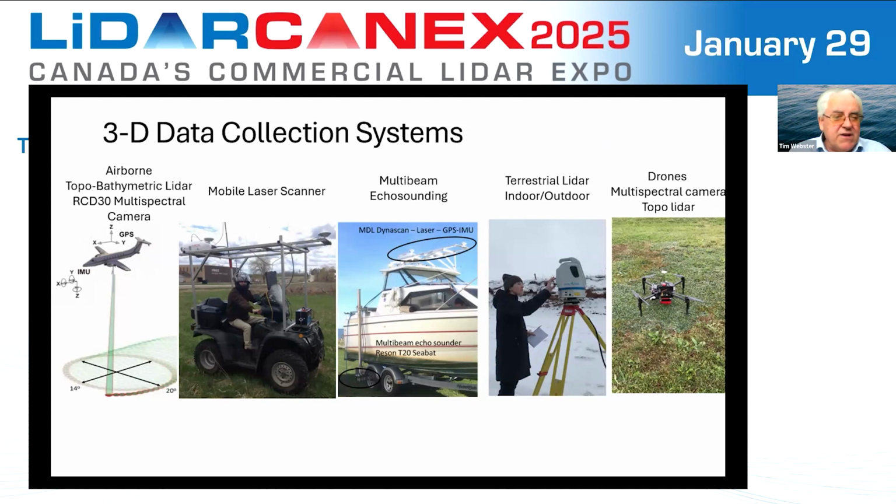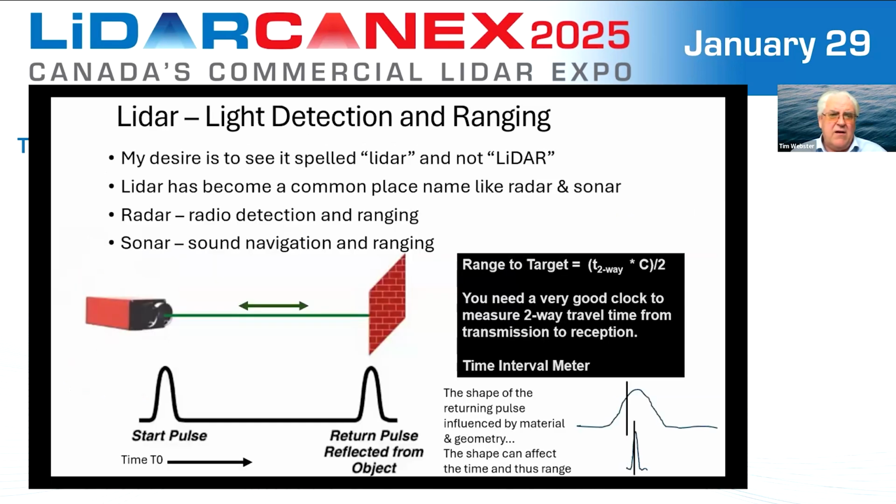Mobile laser scanning, so mobile mapping units. Here it's on an ATV, but of course we have on the panel Alex from Eagle, who have their sensor on a vehicle, merging with multi-beam echo sounding, how that laser scanning can go. Of course, terrestrial laser scanning is very popular. Most survey firms have a terrestrial laser scanner now, and more recently we're starting to see drones emerge, both from a topo-lidar perspective and more recently some topo-bathy lidar developments.